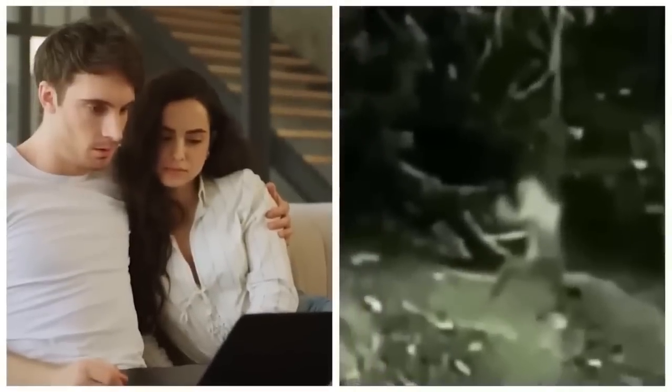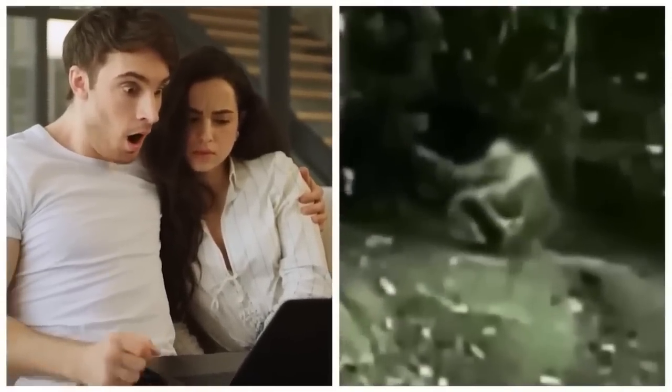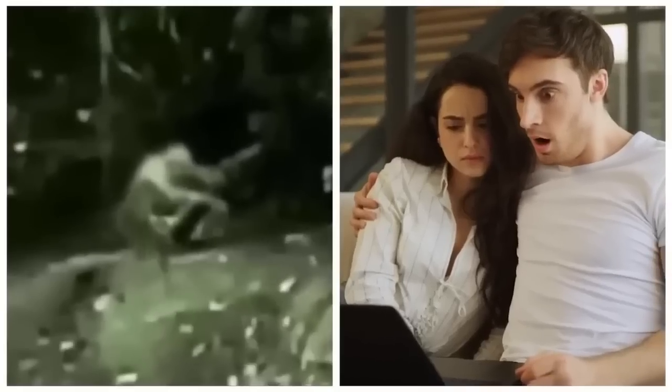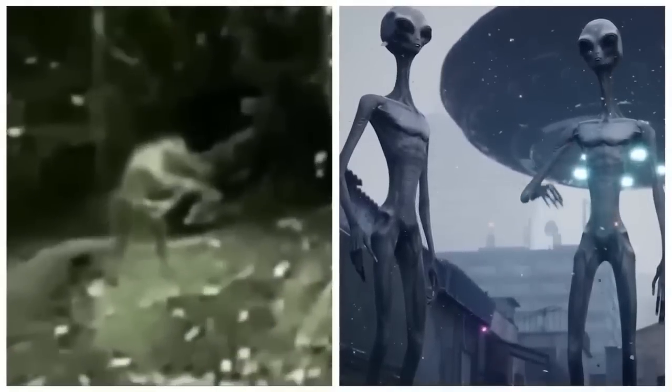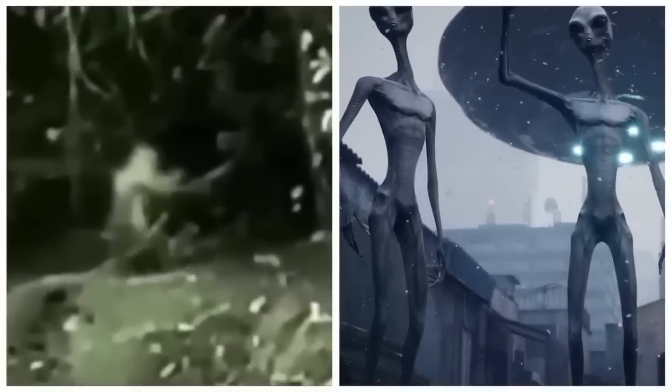The grainy recording sent shivers down the spines of all who gazed upon it, for it was no ordinary creature. It was something beyond comprehension, something neither human nor animal, a terror that defied explanation. Fear gripped those who saw the footage, for it was unmistakable that this was no ordinary wanderer of the night. It was an enigma, an alien entity, or perhaps a remnant of the undead.